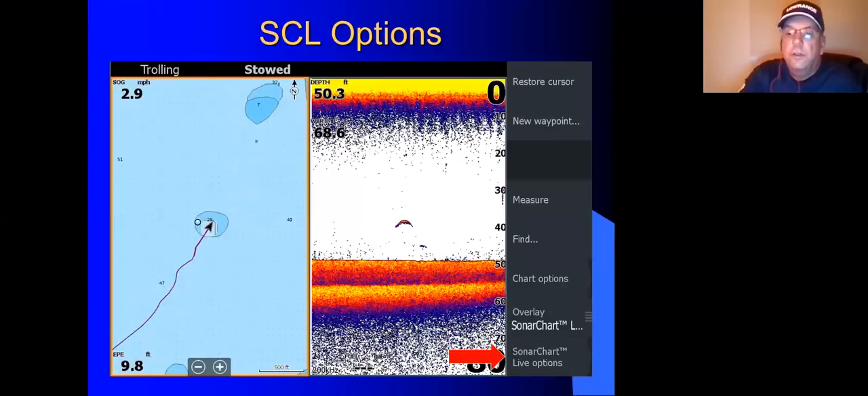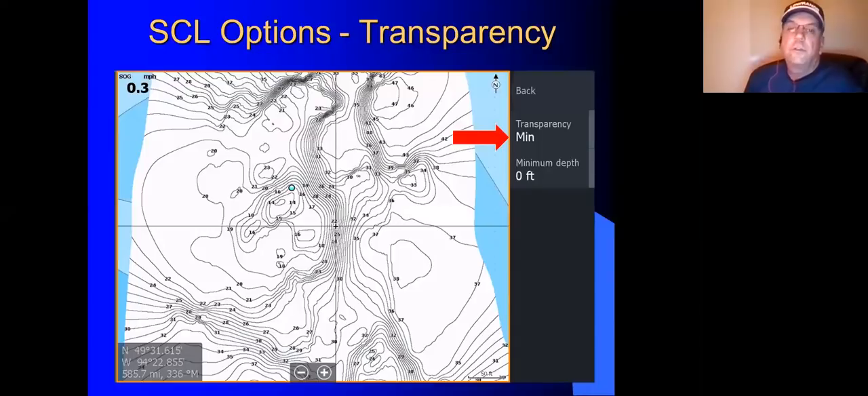So if I go under the live options, I have what's called transparency. What transparency adjusts is the balance of what was on the existing Navionics map card compared to what I'm creating. I can adjust it so that either I don't want to see what was there, or I can actually combine the two views.